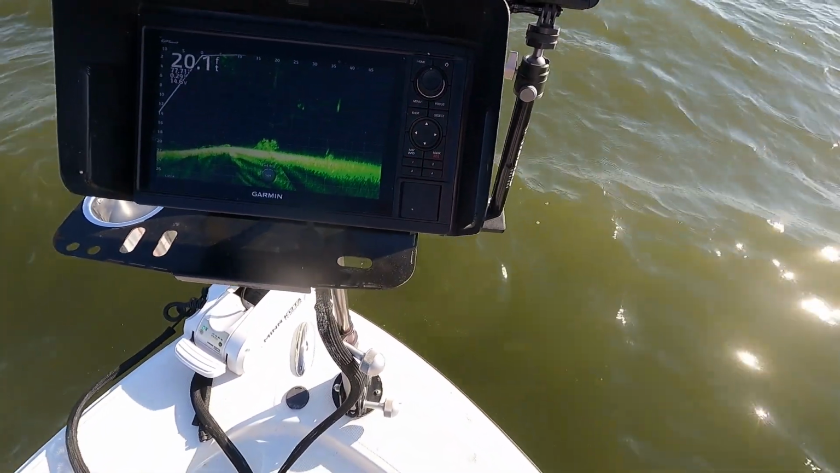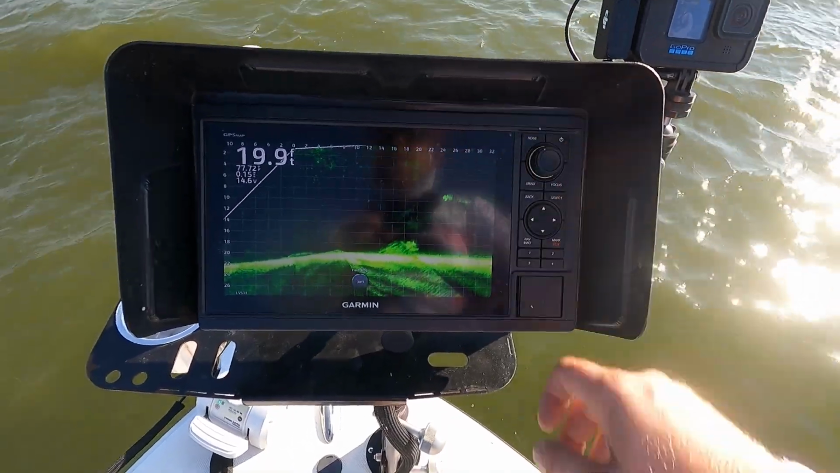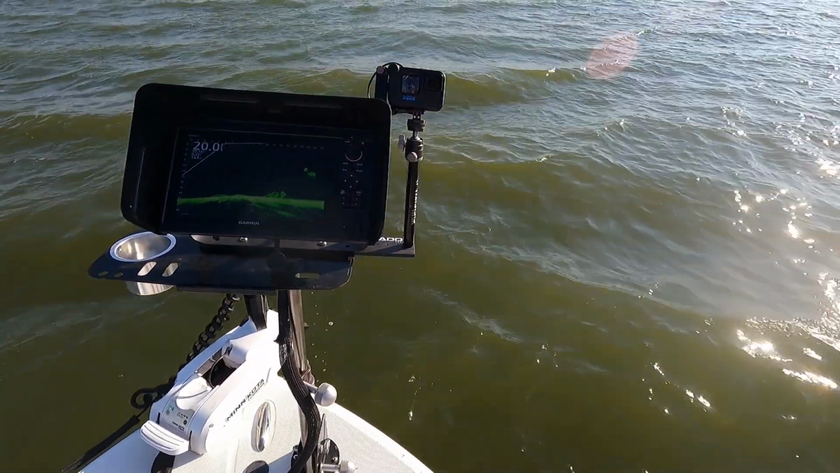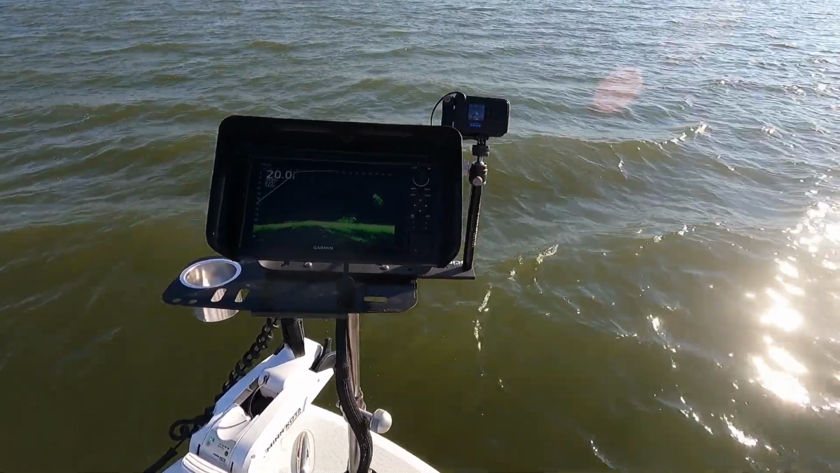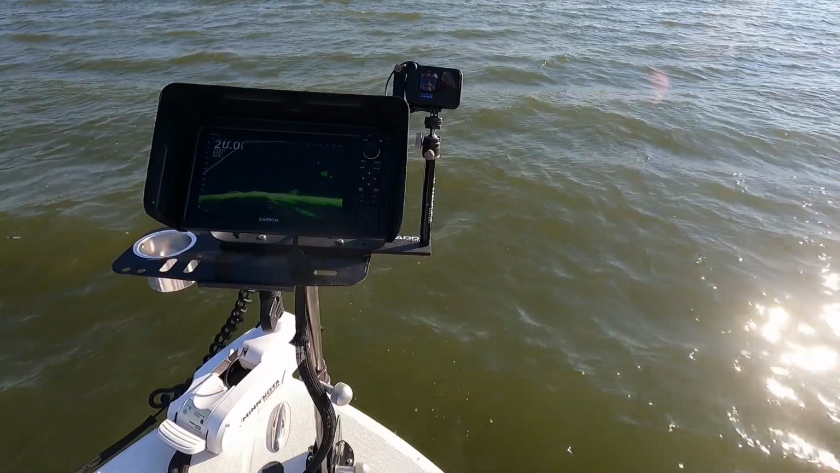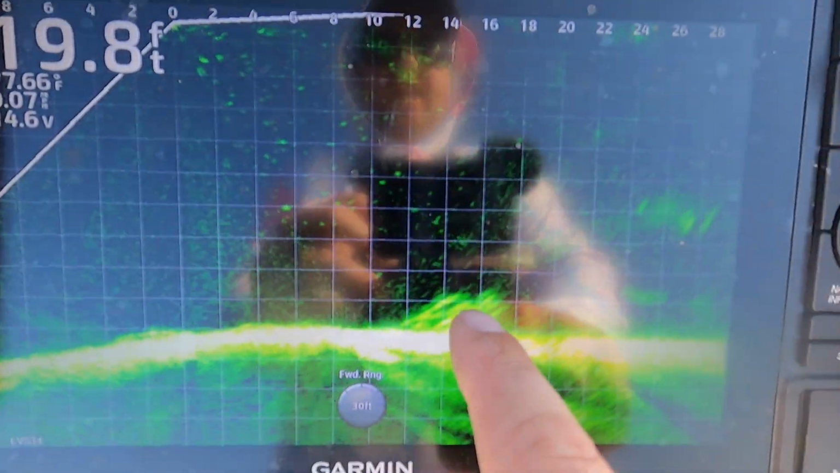Again, this just comes with knowing your trolling motor. So then what I want to do is take this wheel and roll it on out. I want to go to 30 foot of view. I find that 30 foot of view in deeper water, aka 12 foot and deeper, is for me the prime setting to see what we're working with. And again, we can see it is in fact a little brush pile.